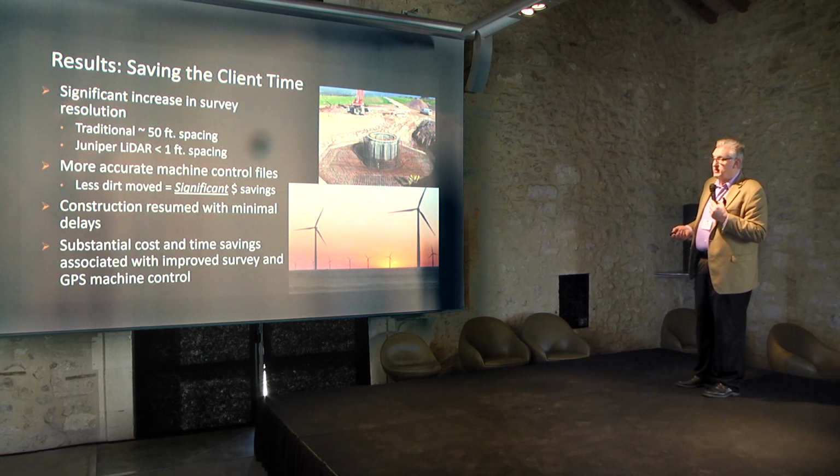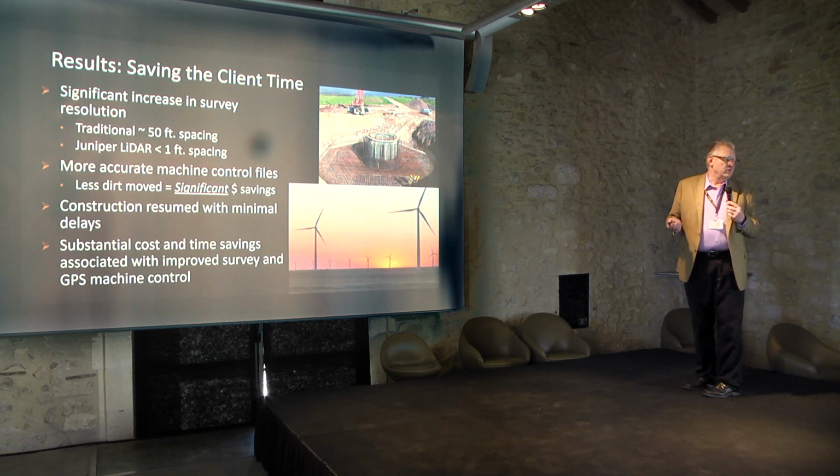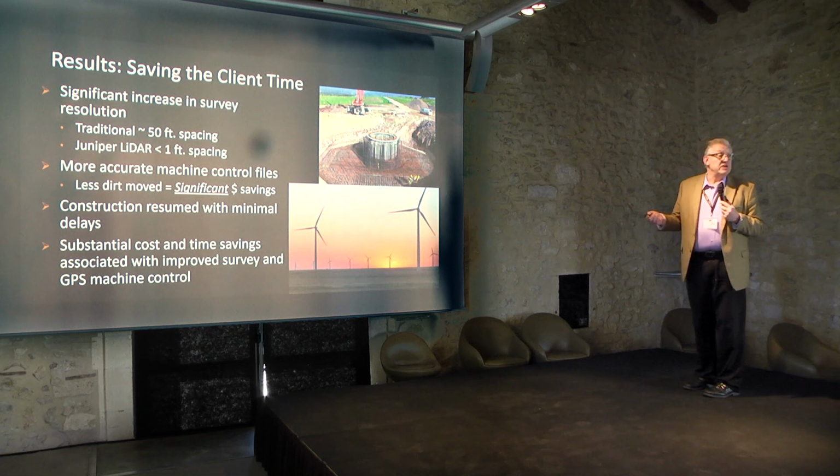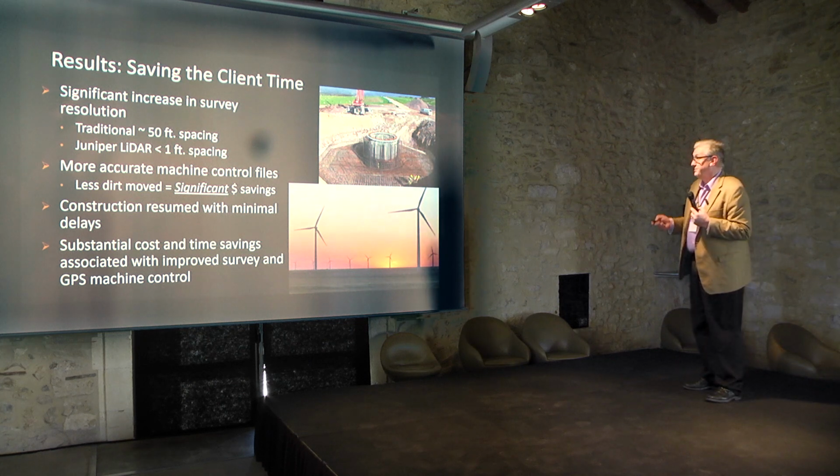Construction resumed with minimal delays, and the cost and time saving, again, with the survey and GPS control for that site. Again, this just shows the design of the pad itself before they put the topper on. But the number of bolts here is pretty significant because these things are getting hit with winds that sometimes are, last week we had winds that were 120 kilometers an hour. So a little bit breezy.